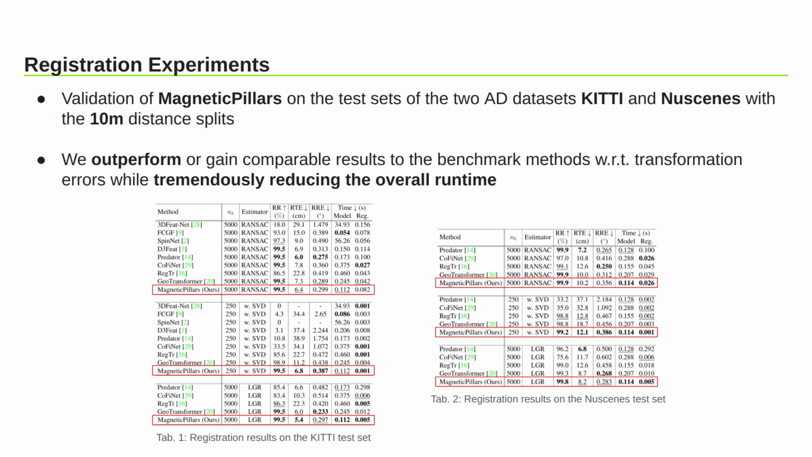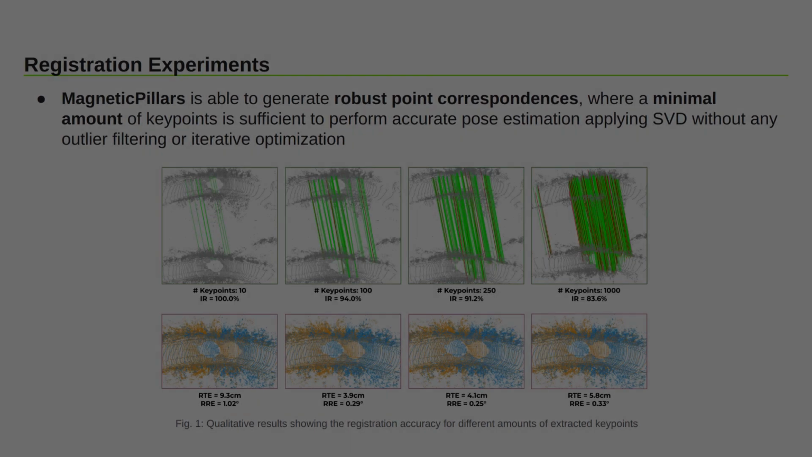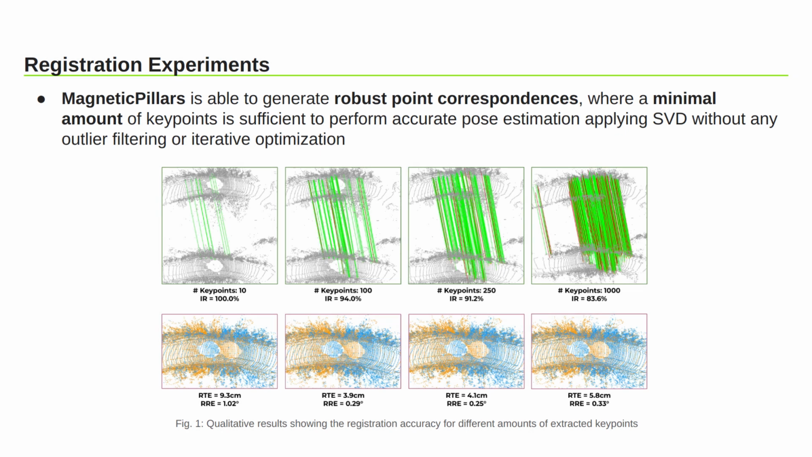Generally, we are able to outperform all state-of-the-art methods or gain comparable results while being able to feature a much lower overall runtime due to our efficient 2D correspondence search. Most comparable to our performance are the works of GeoTransformer and Predator, which either show double the model inference time or heavily rely on outlier filtering by expensive optimization backends like RANSAC. In contrast, MagneticPillars is able to generate robust point correspondences, where even a small amount of extracted key points is already sufficient to perform an accurate pose estimation.